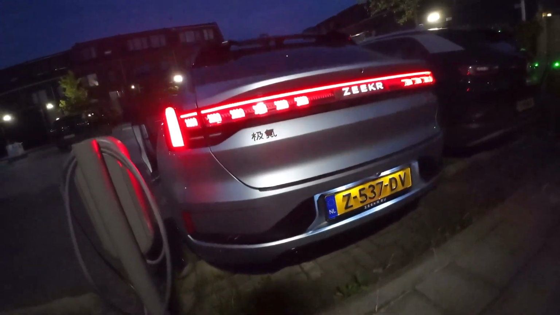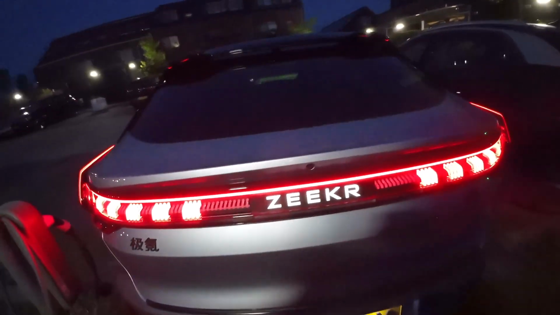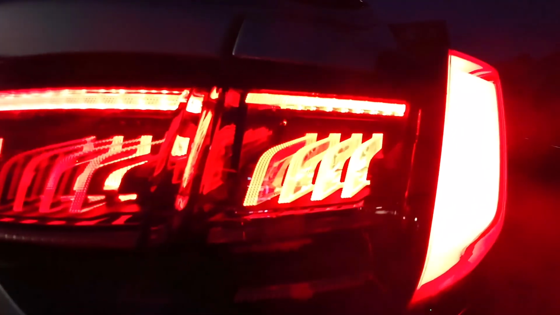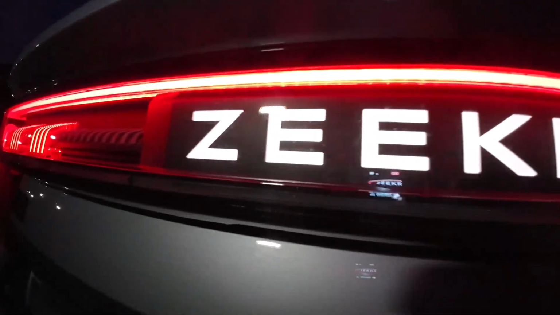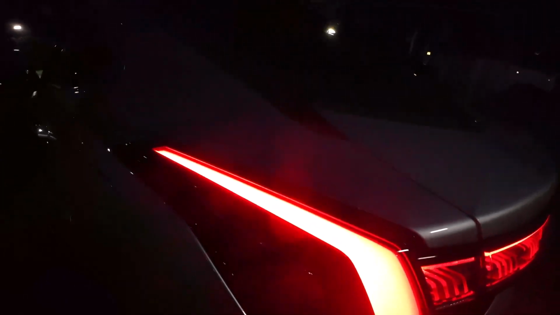Even the license plate light again, and it looks really cool, as you can see. So this is in the night, and this is the backlight.